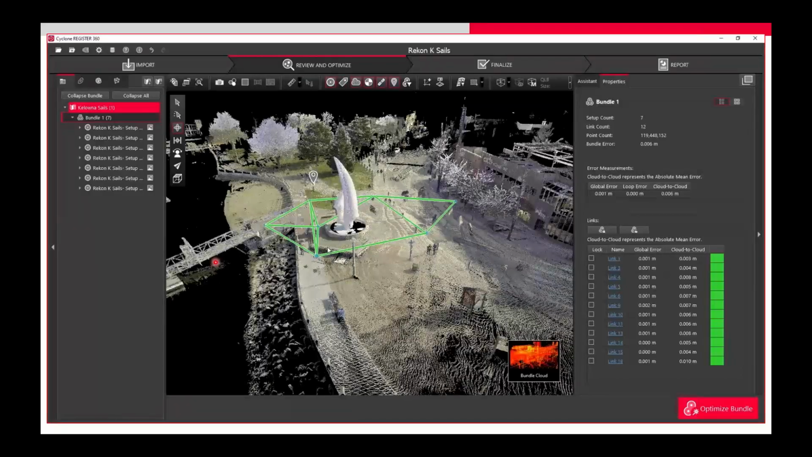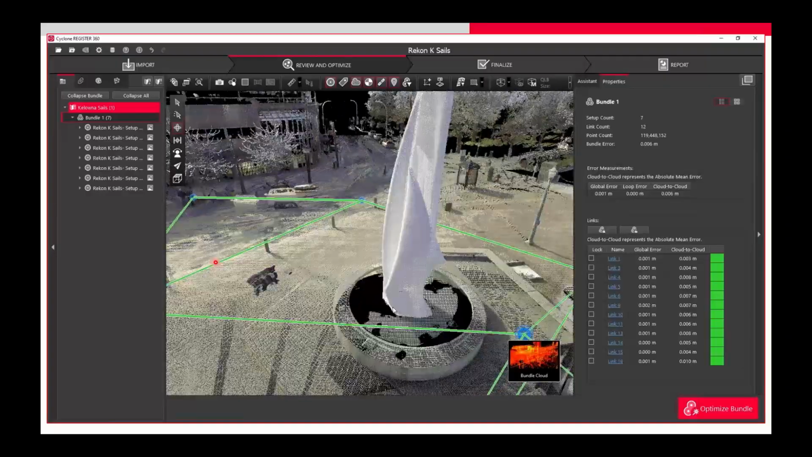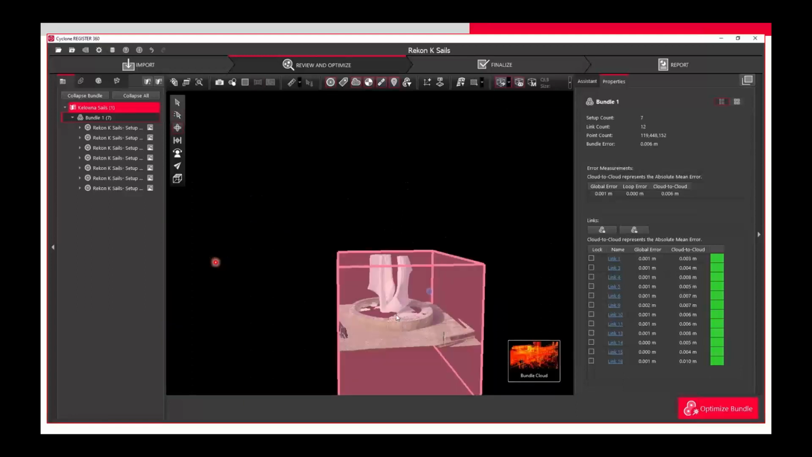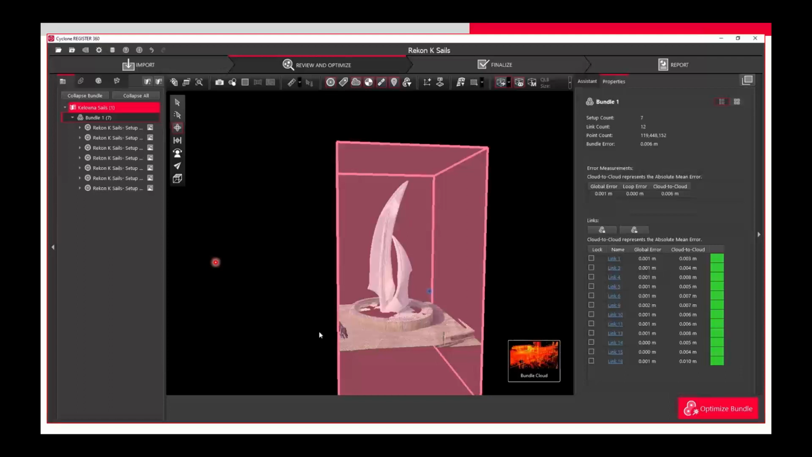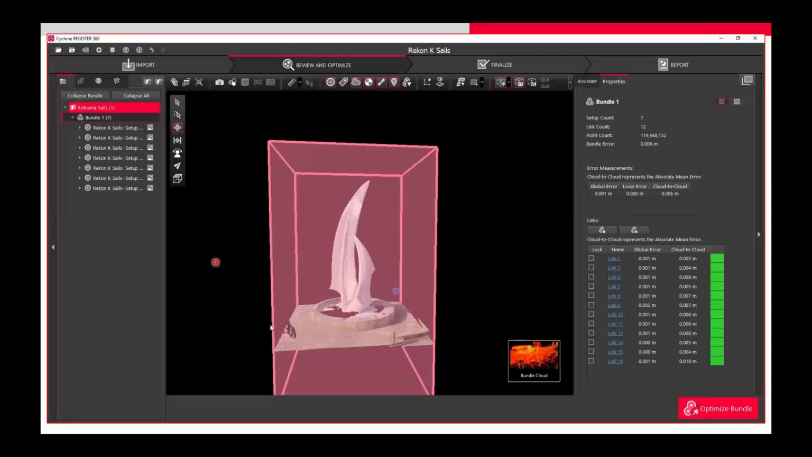I'm going to my bundle cloud view, and I just want those sails. This is for anybody who knows, the iconic Kelowna sails in downtown Kelowna, BC. I scanned this a little while back. I think it made for some good data. Say you wanted to model these sails and you just needed the sails themselves. Well, I just created a quick limit box from a menu, picked on the sails, and I just have to adjust the box now to get the data that I want.